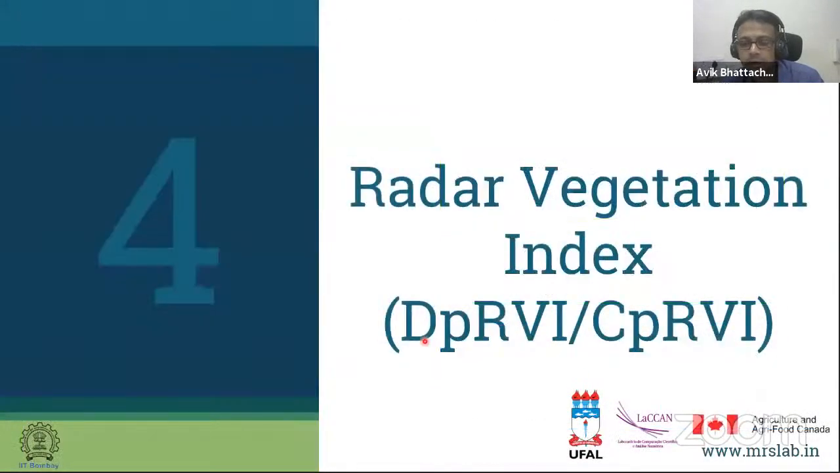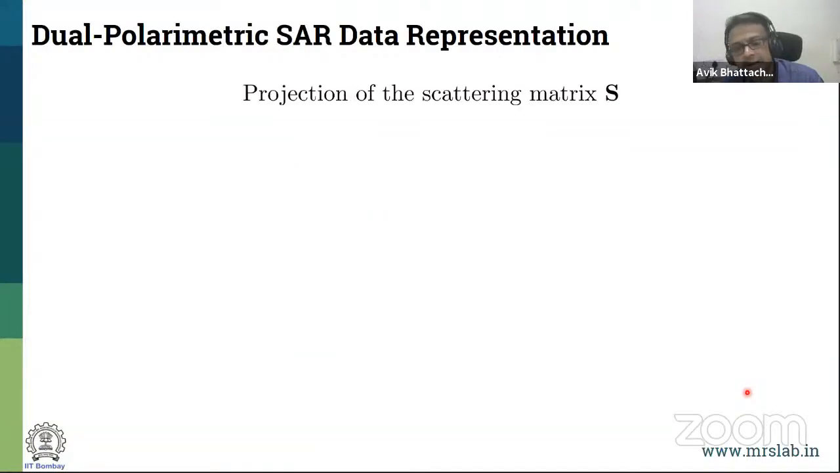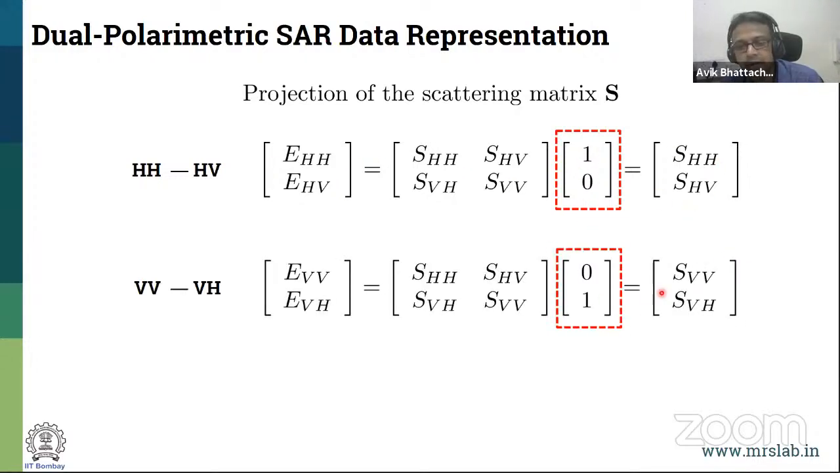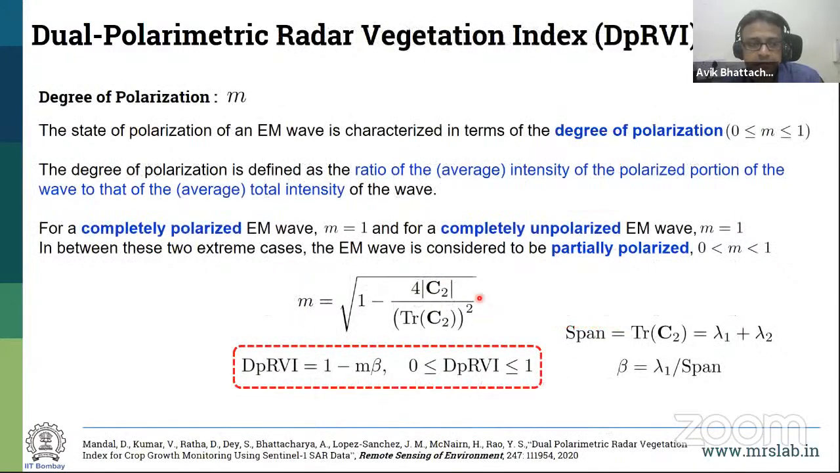There are also some radar vegetation indices which have been done for the dual pol and the compact. There are similar ideas, but extended to dual polarimetric data. And dual polarimetric data is nothing but a projection of the S matrix. You can see that the projection of the S matrix onto a 1,0 component, which gives you the HH, HV, or a 0,1, which gives you VV, VH. And utilizing them, we have used them in a C2 matrix, and we have gone utilizing them in terms of the degree of polarization.